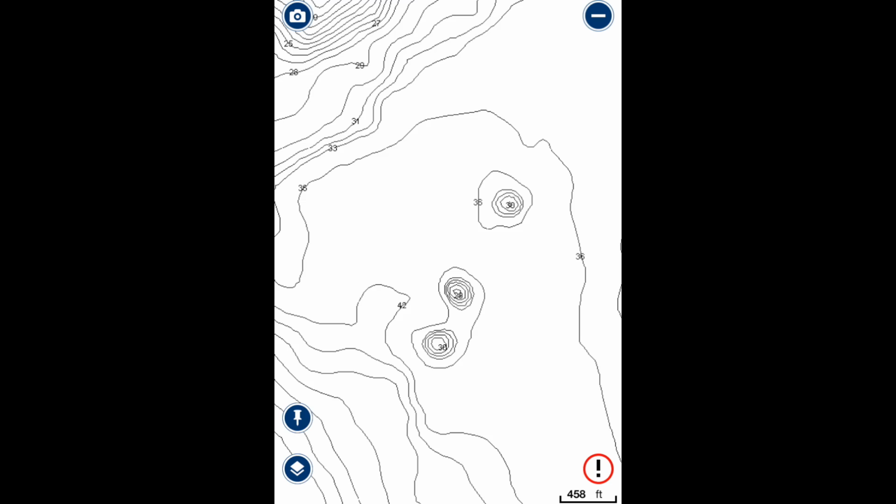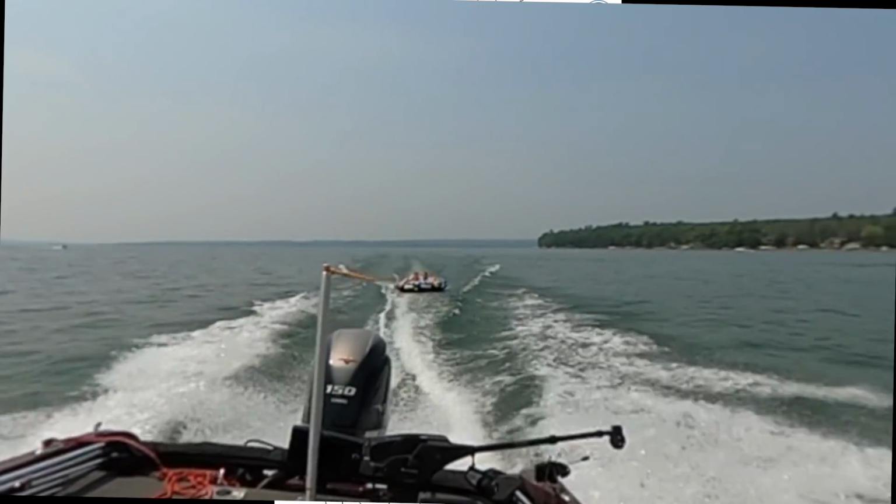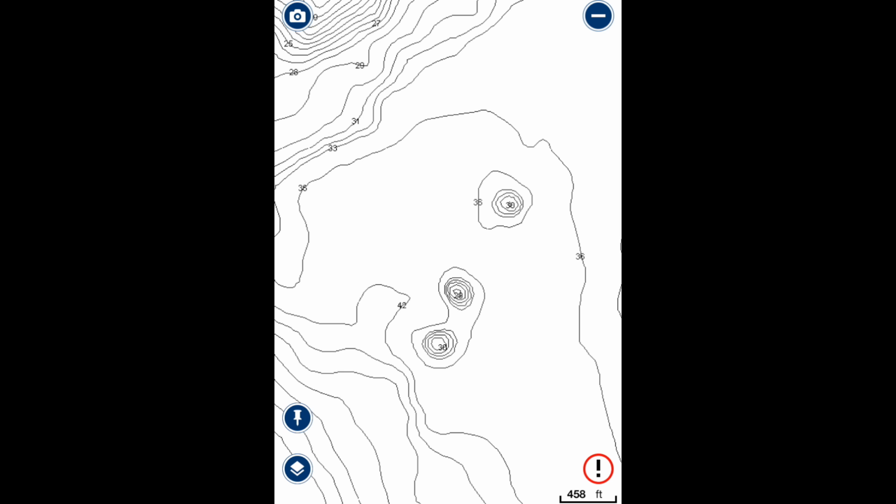So even when I'm pulling the kids around on the tube, I'm always scouting. It's just another opportunity to learn something about a different spot. So I saw 3 underwater humps on my Lake Master, and I thought I'd rip across them with the sonar to see if there's anything going on up there.